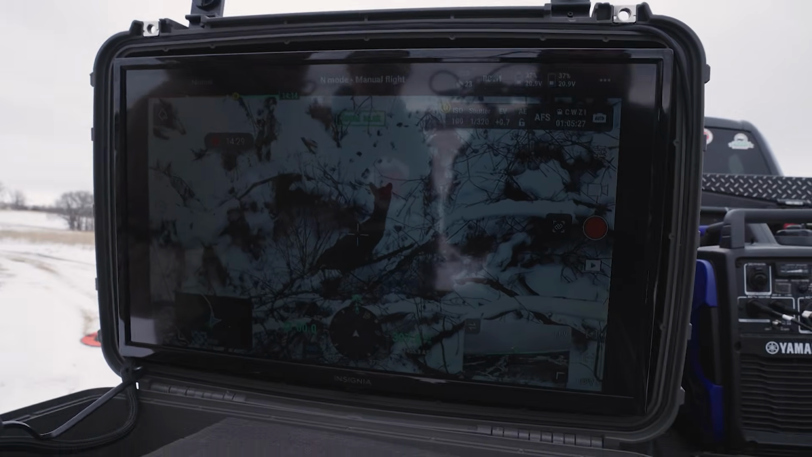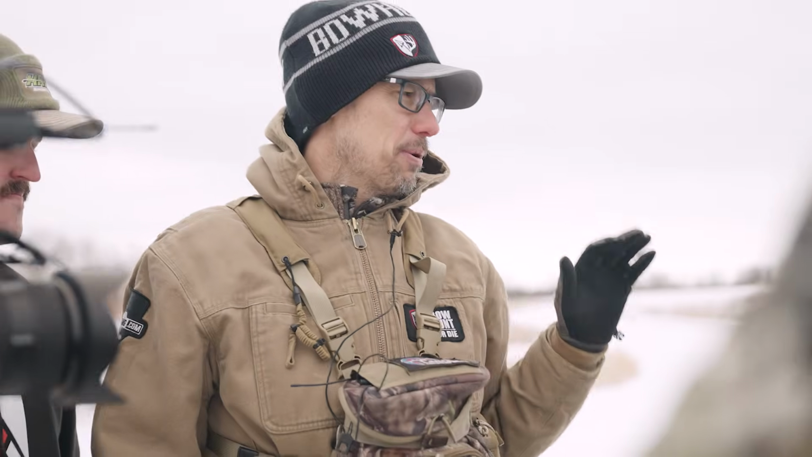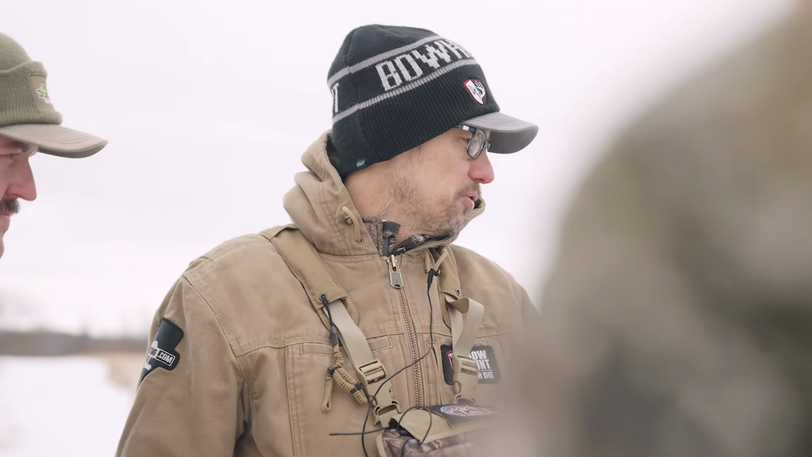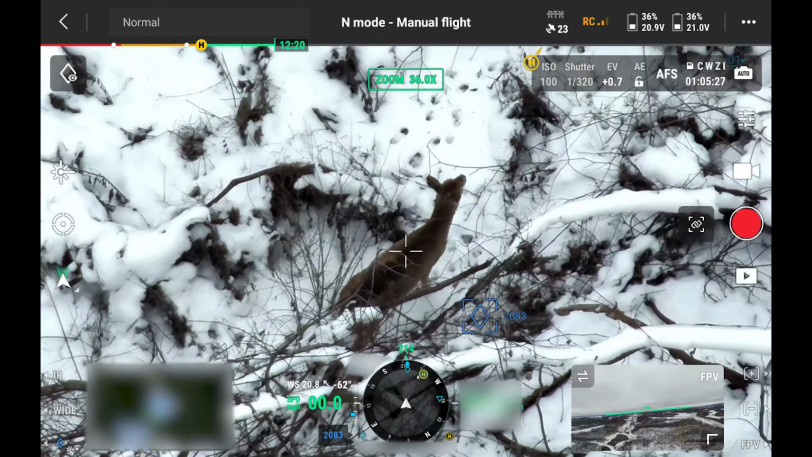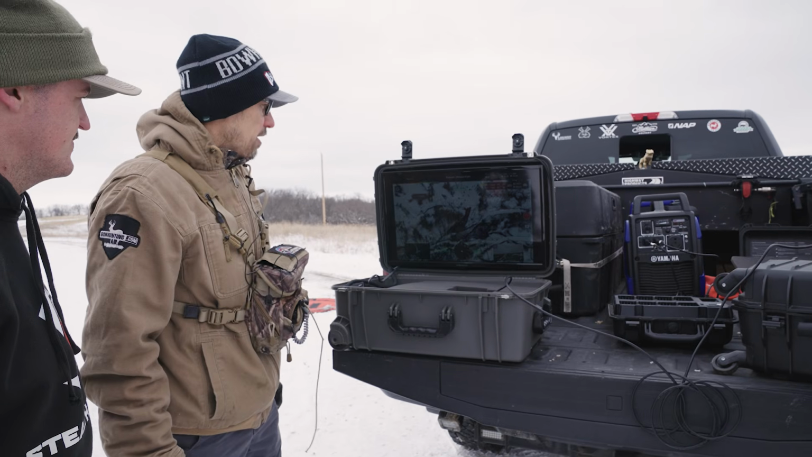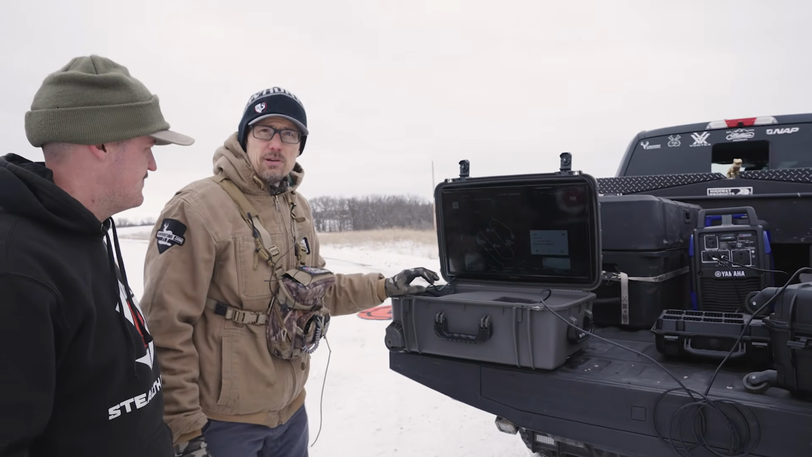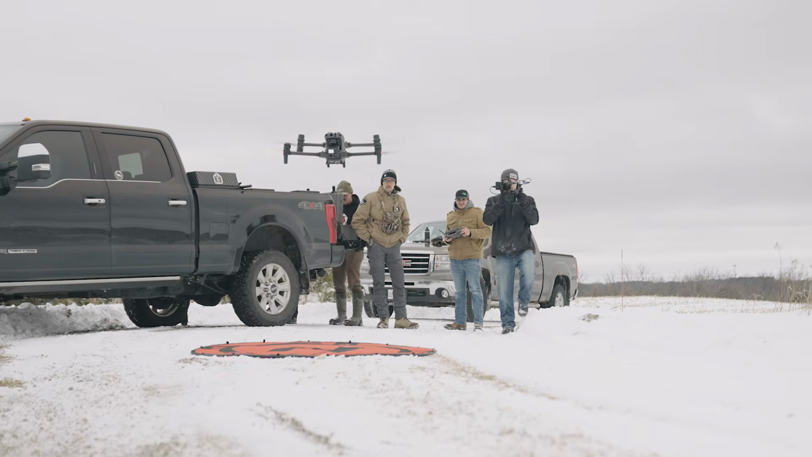People have asked, man, are the drones going to spook deer? Is this survey going to blow deer off my property? I mean, take a look at this here, guys. This drone is up in the air. It's a little windy here today, not too bad. I think this drone's flying at how many feet? 396 feet. I mean, literally, this deer has no idea. No clue that drone is looking right at her. Super cool. We're gonna continue on with the count. Remember, comment below on how many deer are on this piece of property.